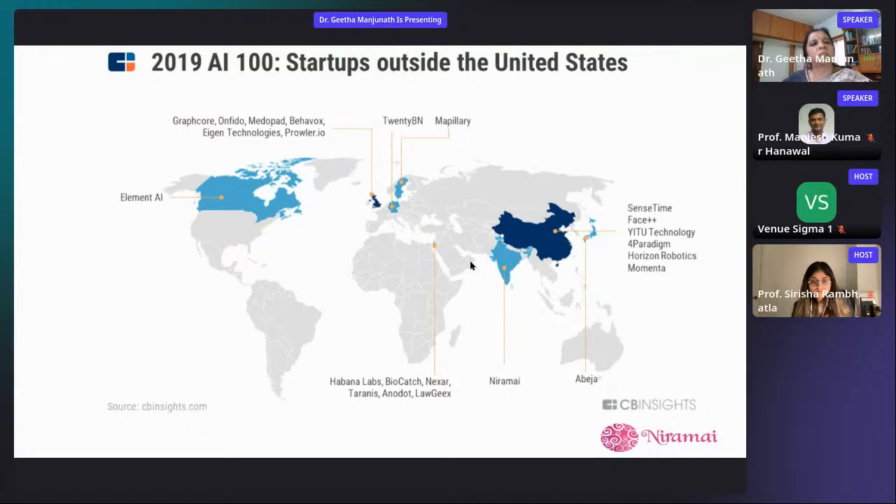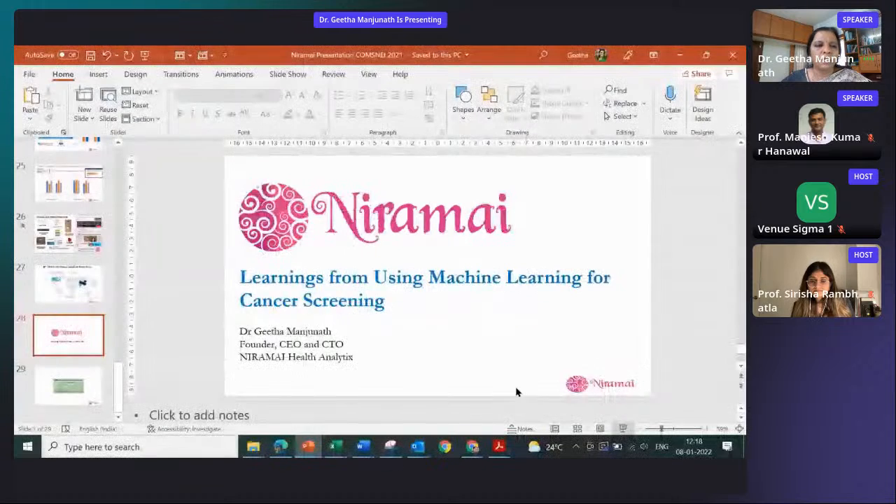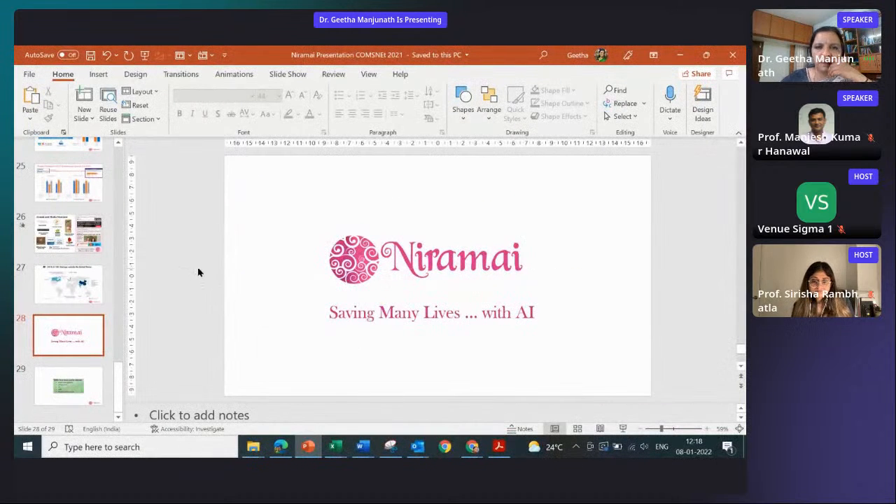We are also one of the top startups, the only Indian startup in the top 100 AI startups in the world. As you can see here, India is blue because of NIRAMAI. So this was the learning that we got in NIRAMAI, doing all of this interesting work in thermal imaging and AI for cancer screening.